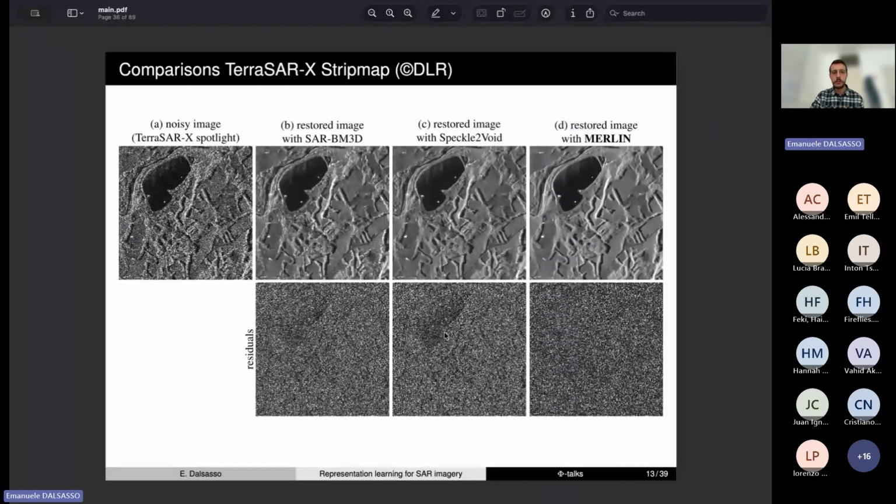And the more we see structures in the residual noise, the more it means that we have suppressed some structures in the image, or that we have introduced some biases. And here we can see, for instance, that the residual noise for the two other baselines presents much more structures.